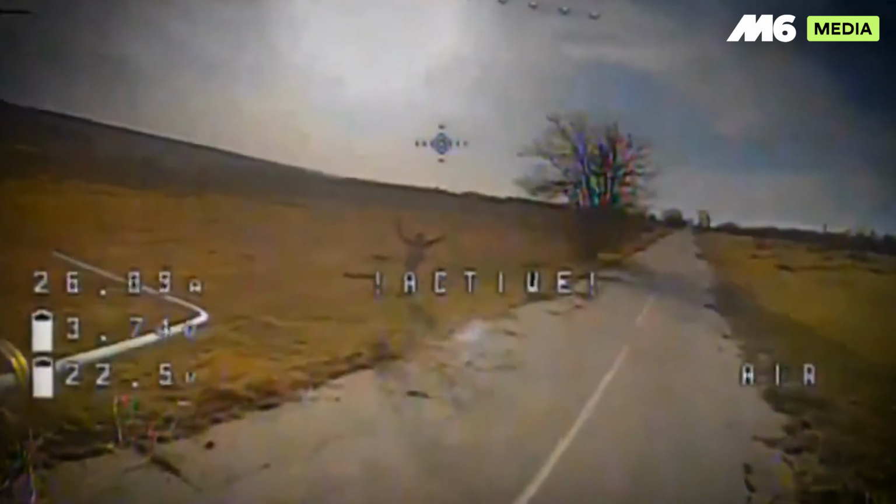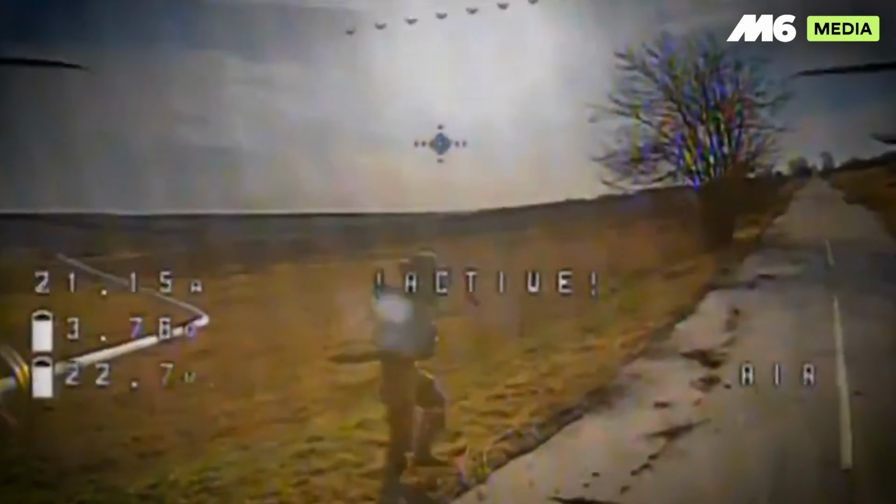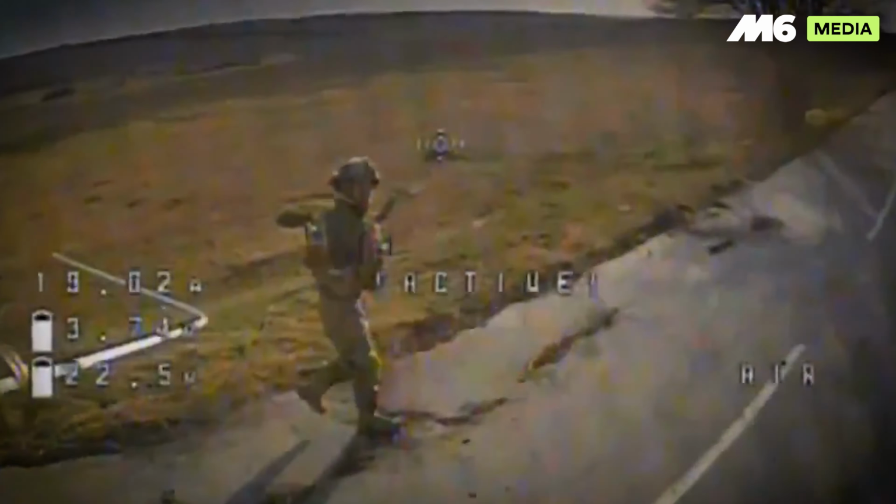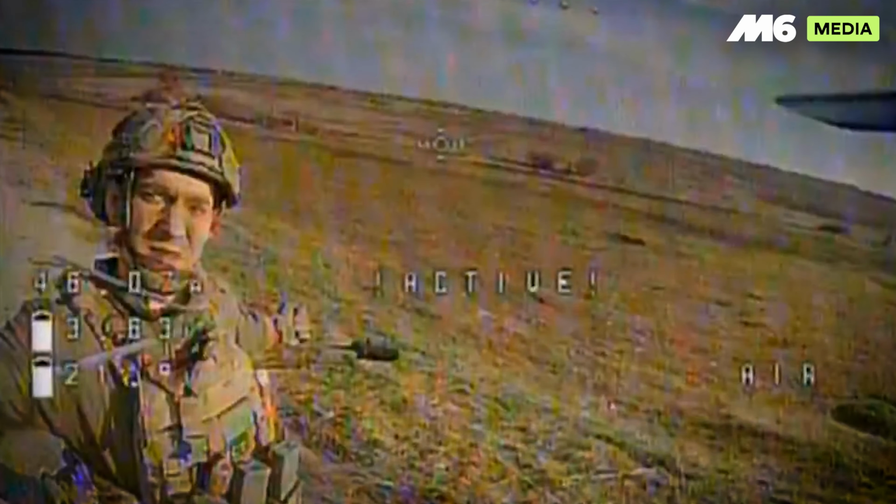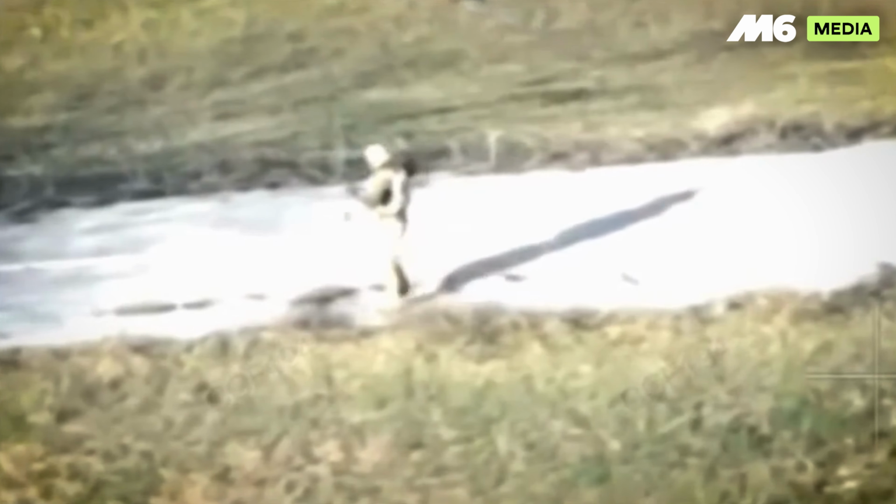Footage shows a Ukrainian kamikaze drone approaching an isolated Russian soldier. The Russian makes no effort to flee from the flying explosive device. Perhaps he initially thought it was a friendly asset. However, as the drone gets to within close proximity of the soldier, he swings at it, and the drone operator simultaneously detonates the device. Based on the blast, the soldier was likely seriously wounded or worse.